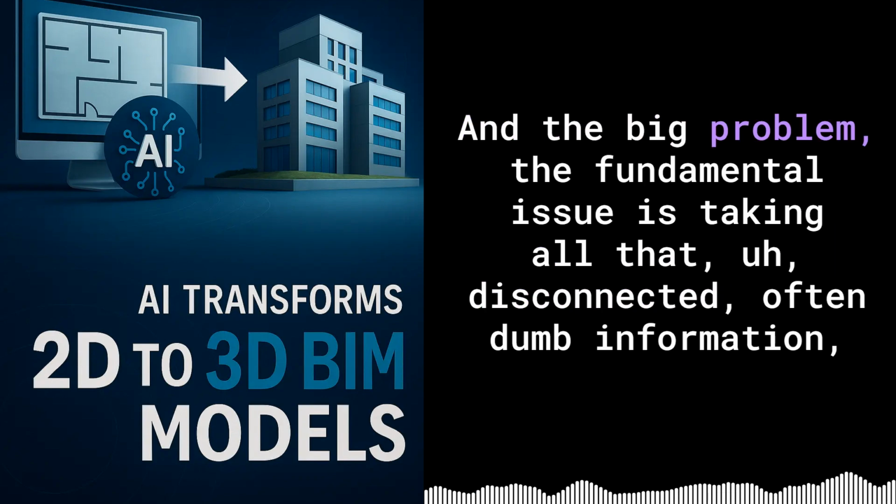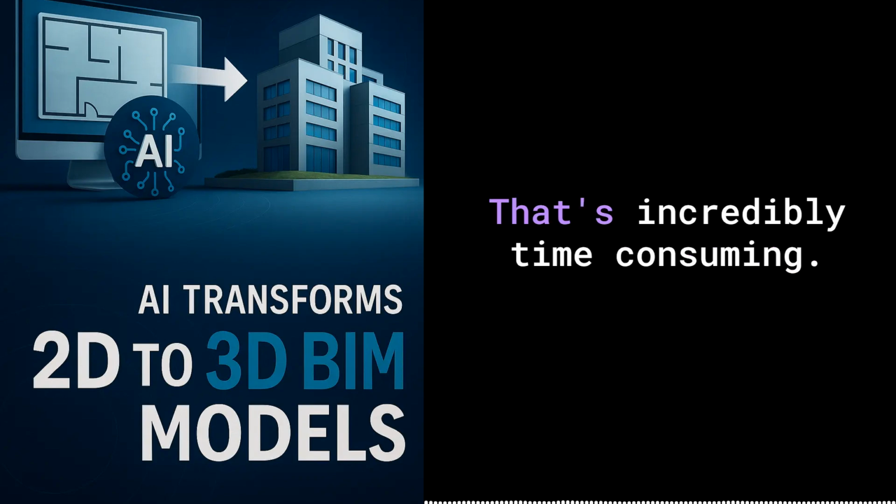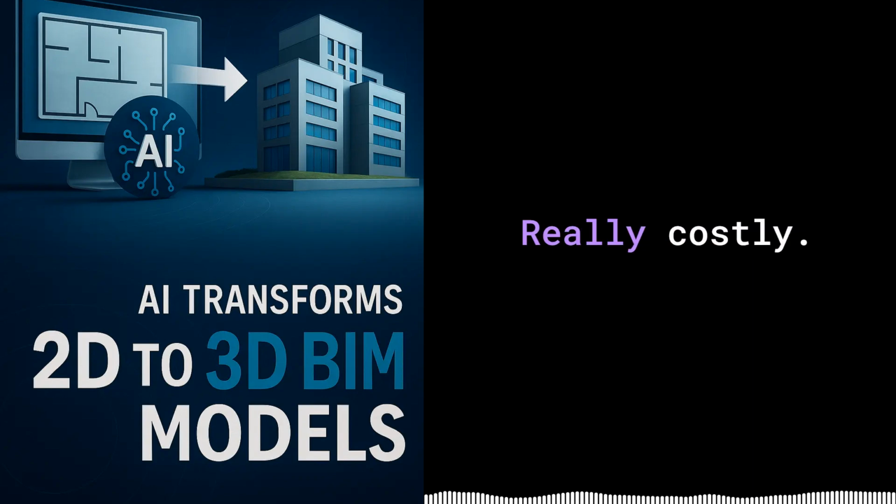Right. And the big problem, the fundamental issue, is taking all that disconnected, often dumb information, 2D lines, point clouds from scans, and turning it into a smart, editable 3D BIM model. That's incredibly time consuming, expensive too. It's mostly manual work, basically rebuilding the whole thing digitally. Yeah, a real bottleneck. It makes renovating or managing these older buildings with modern tools really hard, really costly.